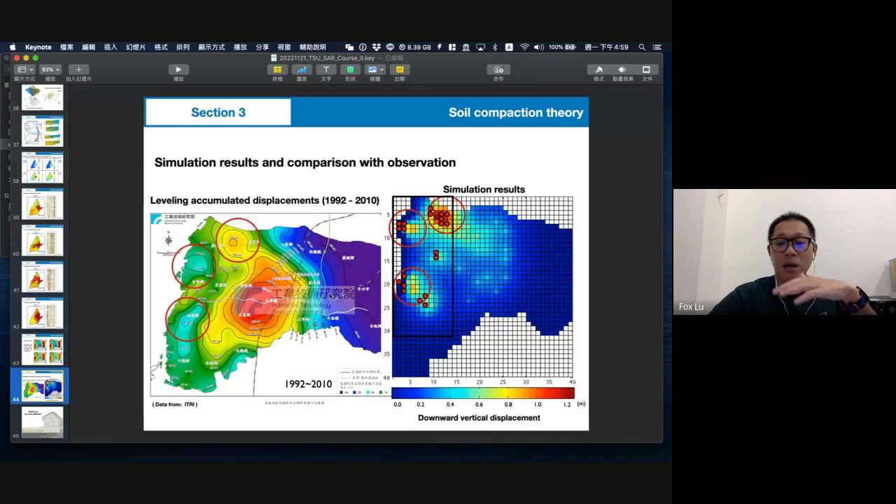And this is our result. The right side is our simulation result, and the left side is the 1992 to 2010 cumulative displacement from the leveling data. You can find the location is almost the same, and the quantity is very close.